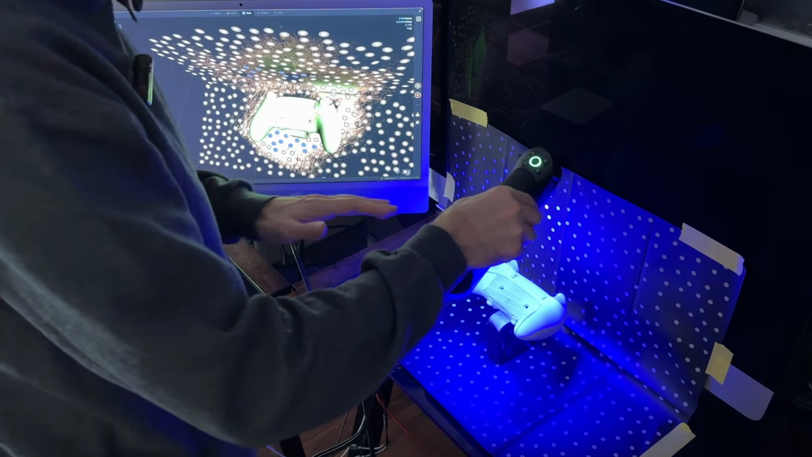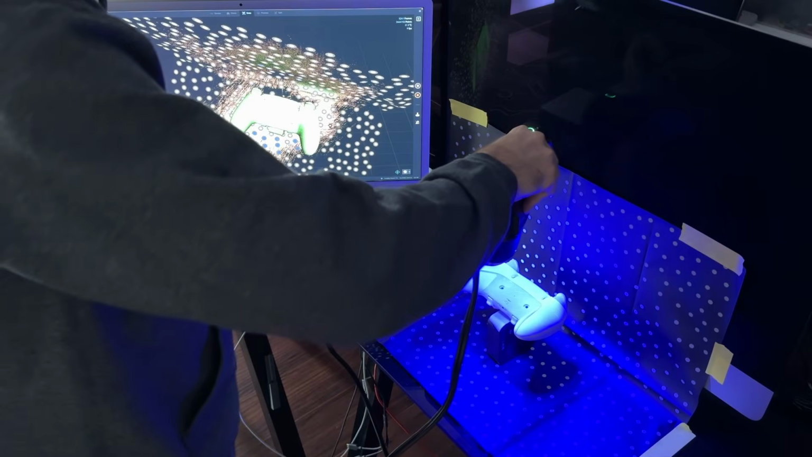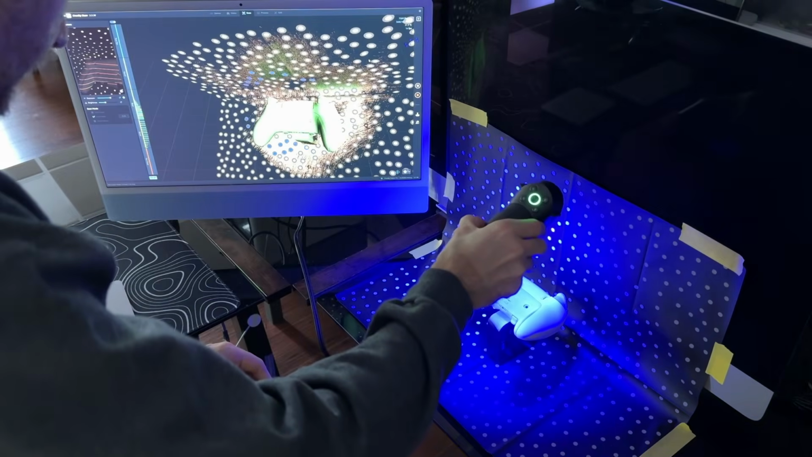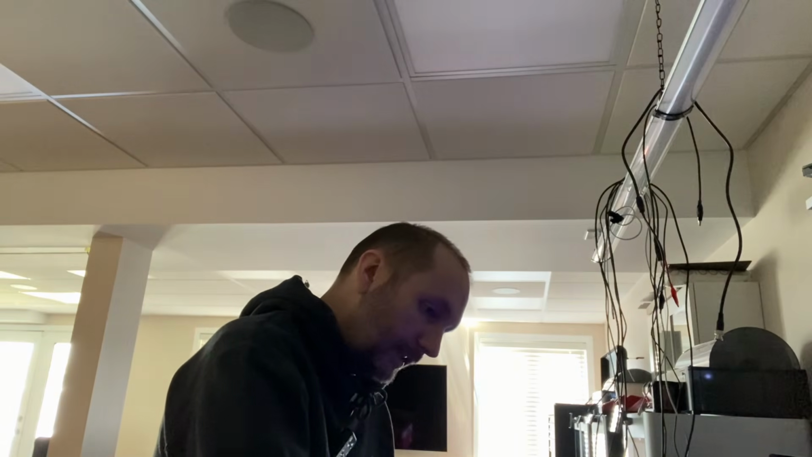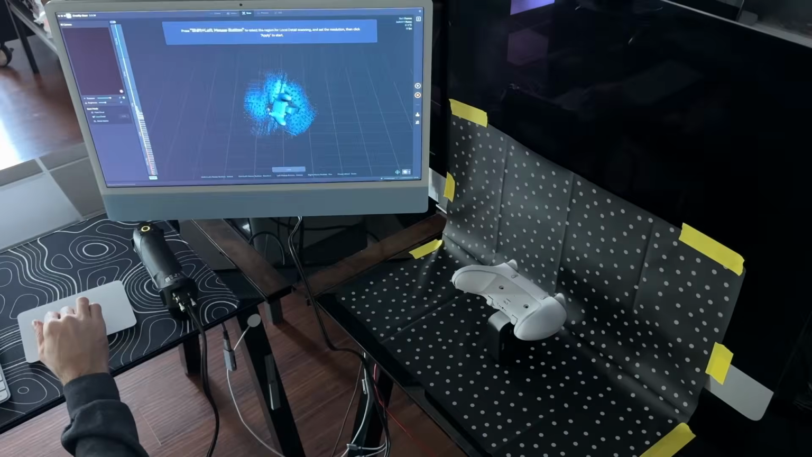And the other thing that's important is you don't press the button in this case. You just start scanning. Because if you press the button, it's actually going to stop the scan and go to the next phase. Okay, I think I got enough of this local detail. I'm not sure if it even did much, but we'll see.